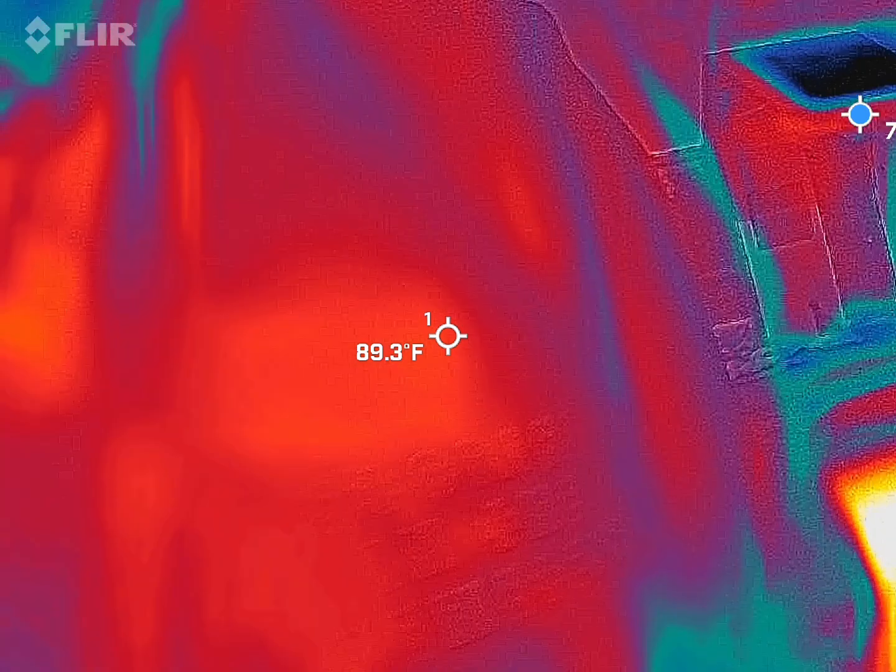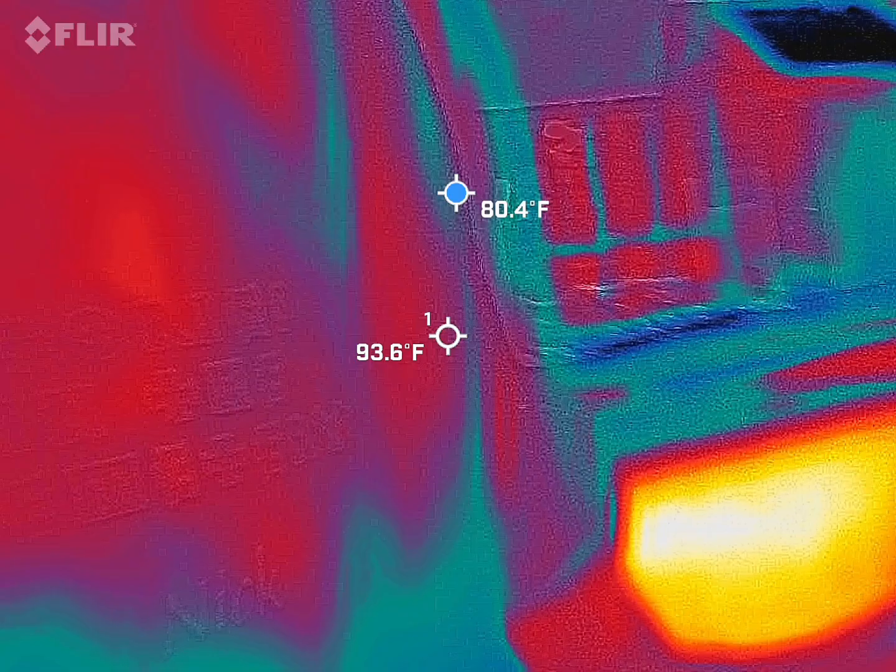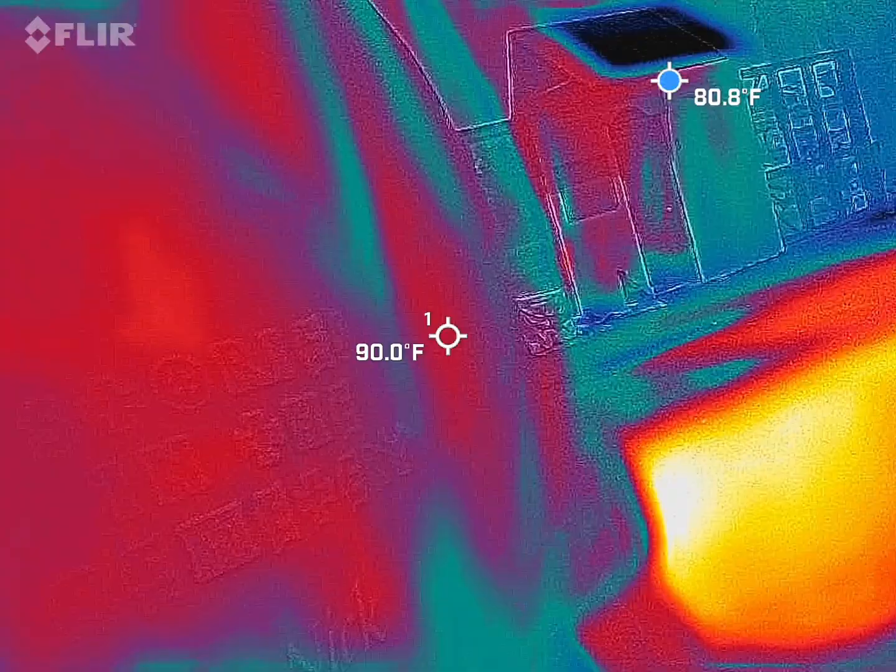I also have it set up to where there's a blue dot bouncing around the screen. I don't know if you guys can see that or not, but that blue dot is showing you the coldest spot in the frame at that particular moment. So I'm looking for 15 plus degree temperature drops when I'm spot checking this video.